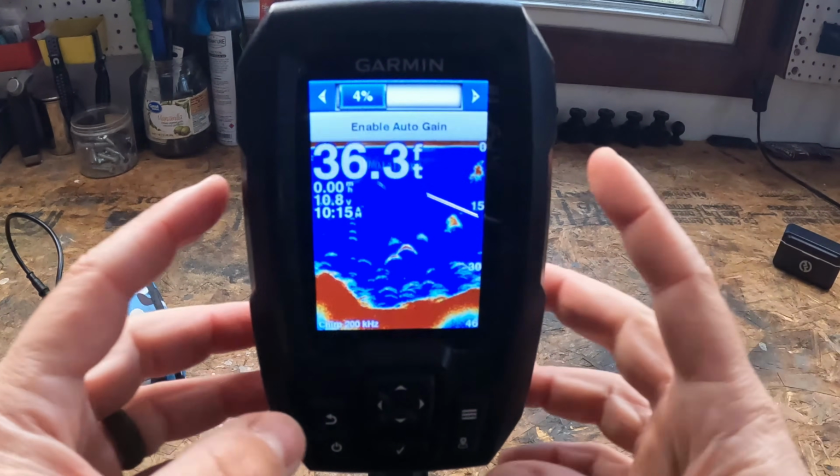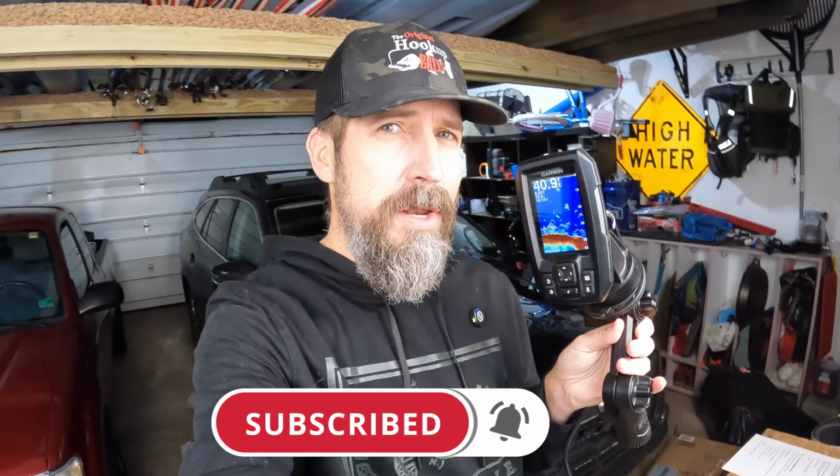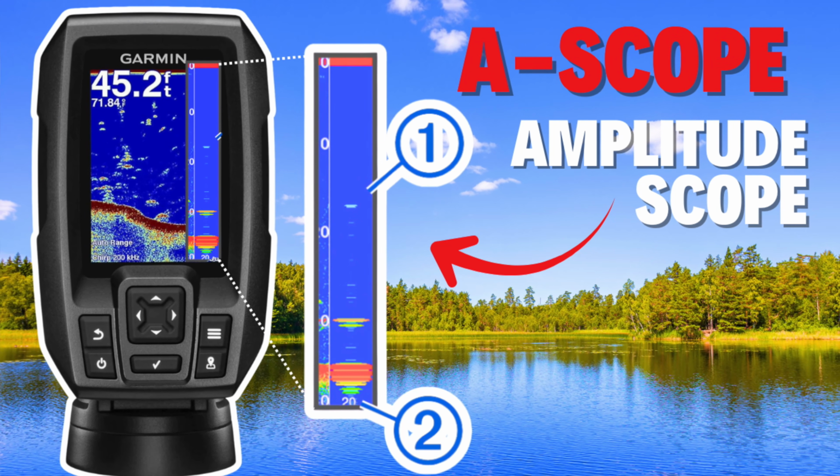Now, if you start utilizing the Garmin Striker 4 like I just shared with you, you're going to be ahead of 90% of the anglers out there who just use the Garmin Striker 4 really as a depth reading and to show how fast they're going. But there is one feature on the Garmin Striker 4 that blows what I just shared with you out of the water. It's called A-scope, and it stands for amplitude scope. And if you don't know what that is, it's buried pretty deep, which is why a lot of people don't use it. But I'm going to walk you through, because I believe that once you turn this on, you'll never turn it off. Check out that A-scope tutorial right there.